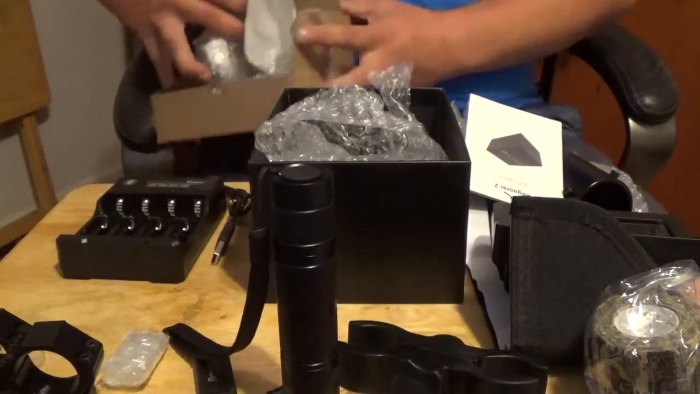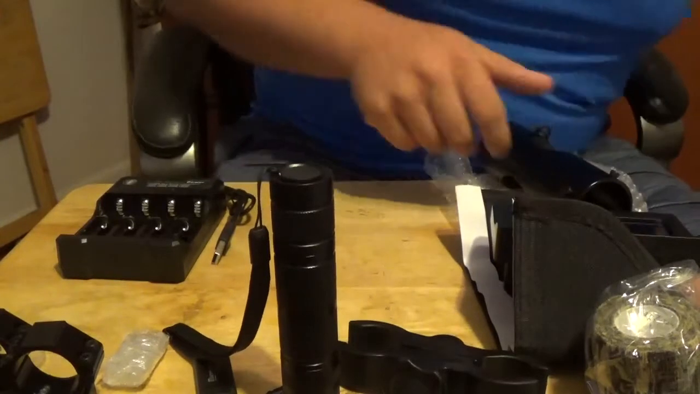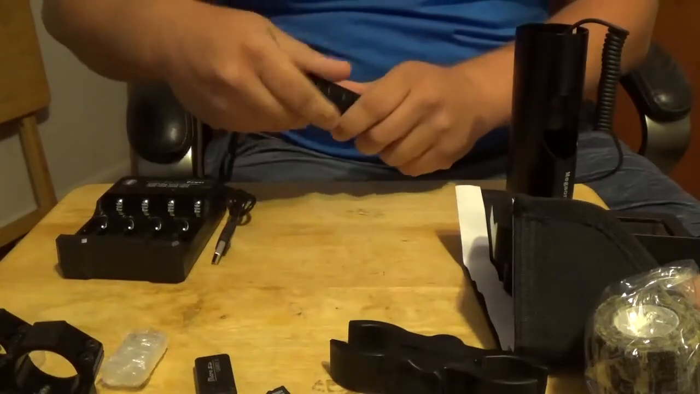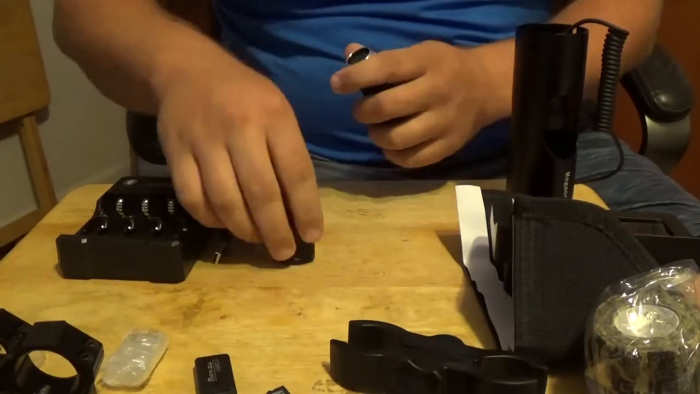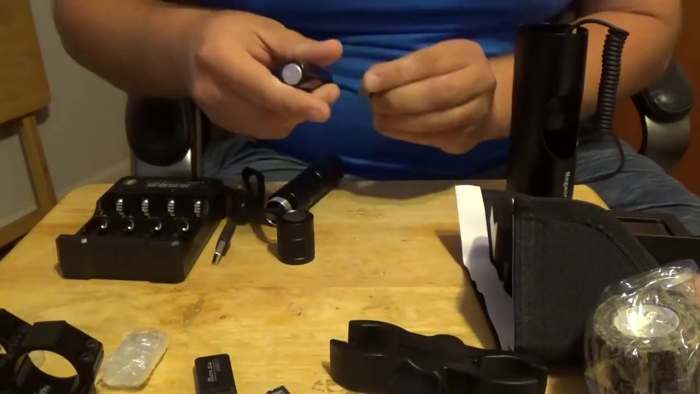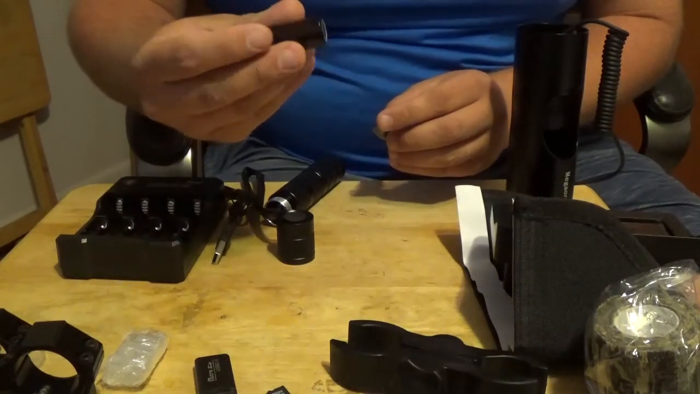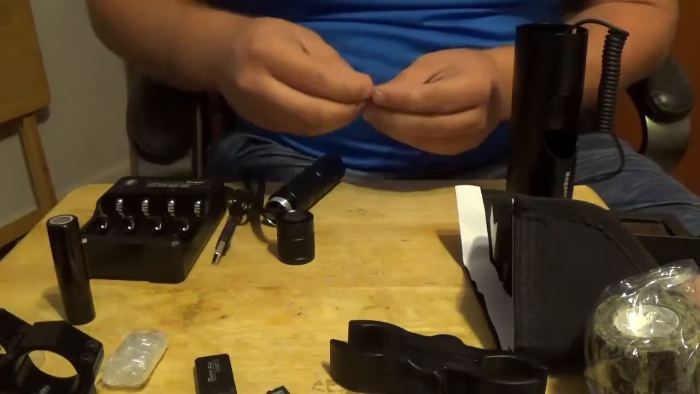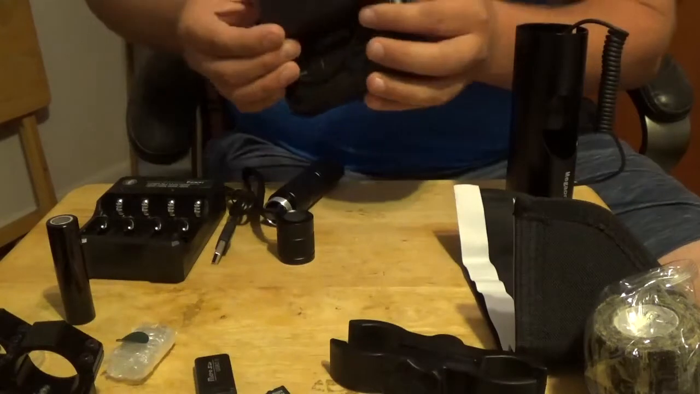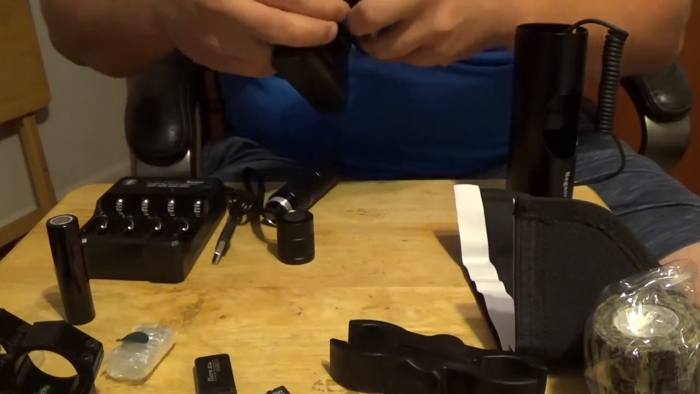Four-runner charger. I'll set some of this paper out of the way. Now let's see here. I got a feeling the battery is in here. Yep. But it has a covering over the end, so it can't be turned on. 18650, yep. So there's one battery. Alright, and I bet the other two are in here. So let's see if we can just open somehow.